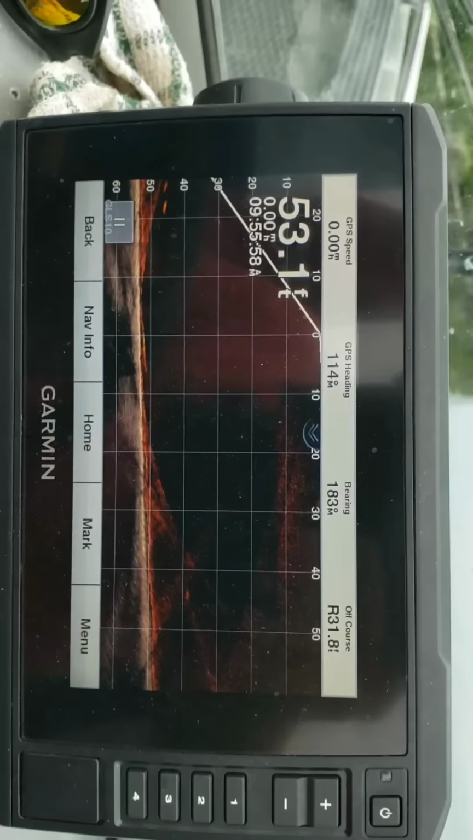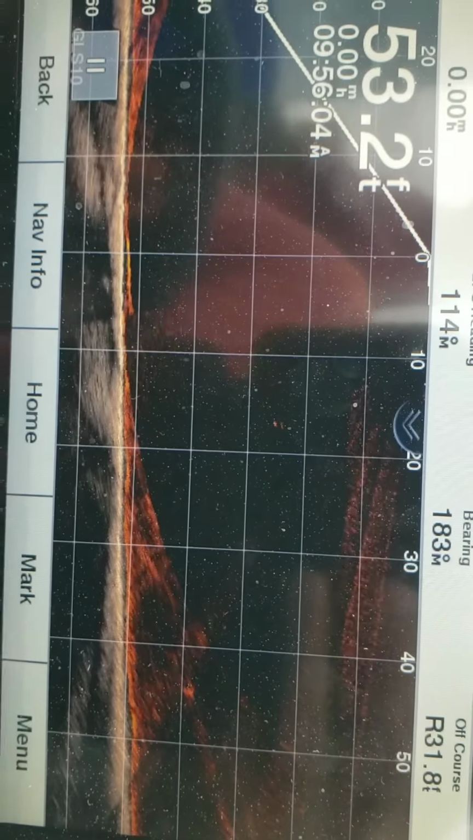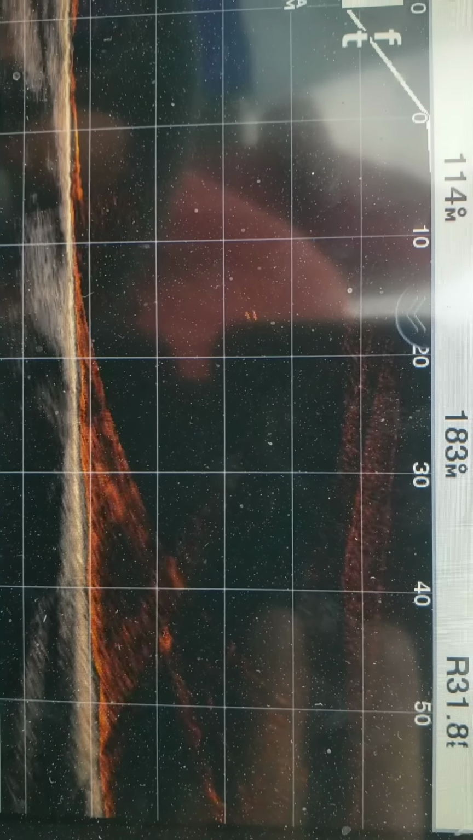But again, PANOPTIX Live is where it's at. You got one? You can see the fish swimming in. You know where to position your boat based on that. And yeah, it just makes it a lot easier.